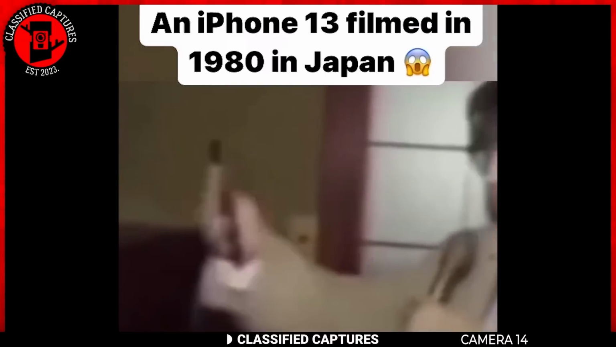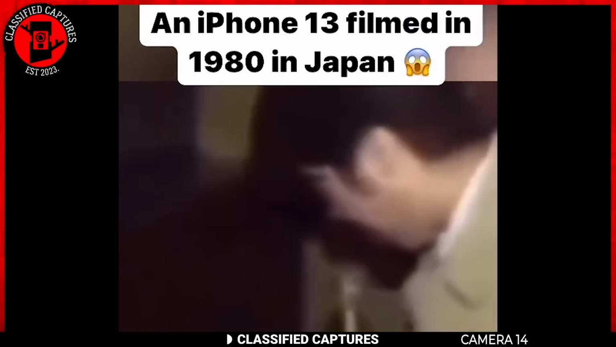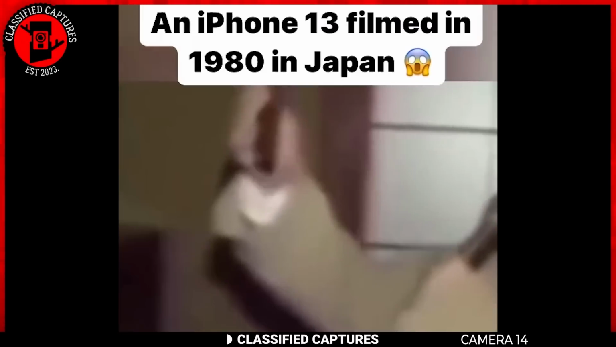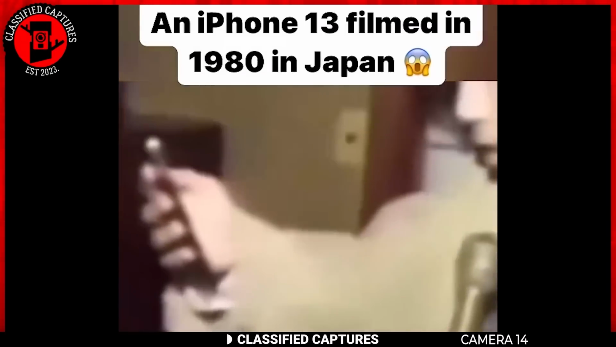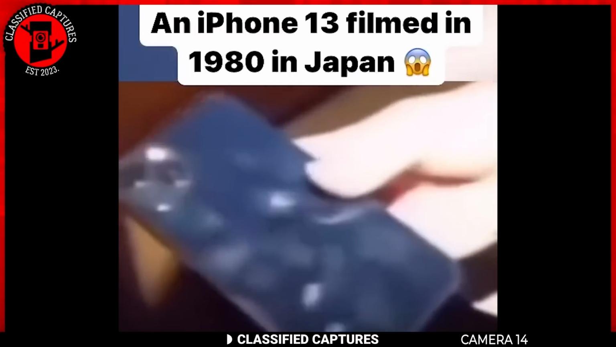A journalist returned to Hiroshima to document the aftermath of the 1945 bombing. One of the strangest things he found was what appeared to be a smartphone, specifically an iPhone 13. The chilling part is that the iPhone 13 wasn't released until 2021. How did this man get a hold of such advanced technology decades earlier?